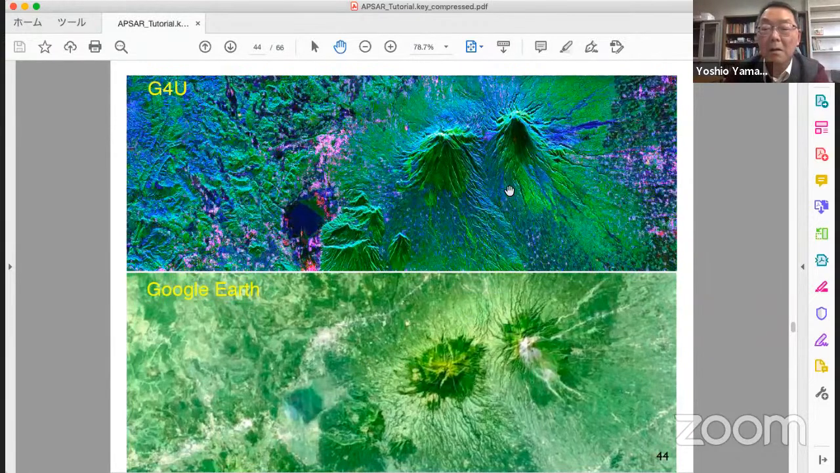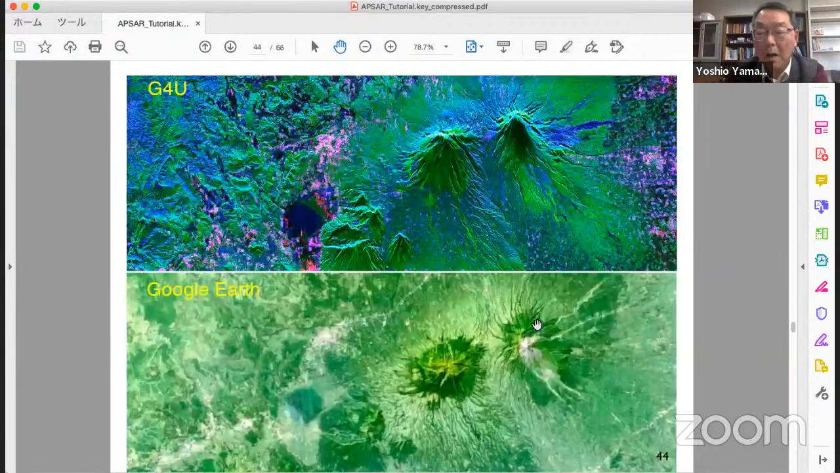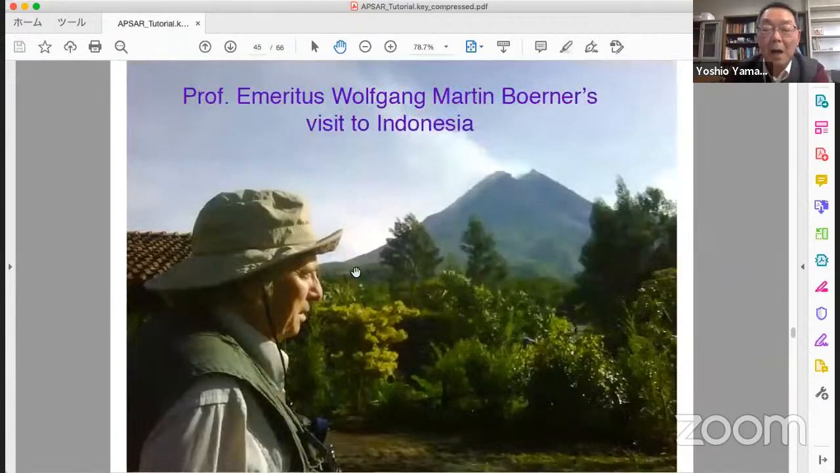I heard the direction is this way, north is in this direction. Our mentor, Professor Emeritus Yamaguchi, visited Indonesia, invited by LAPAN. The photo was taken at that time. You can see the mountain here.